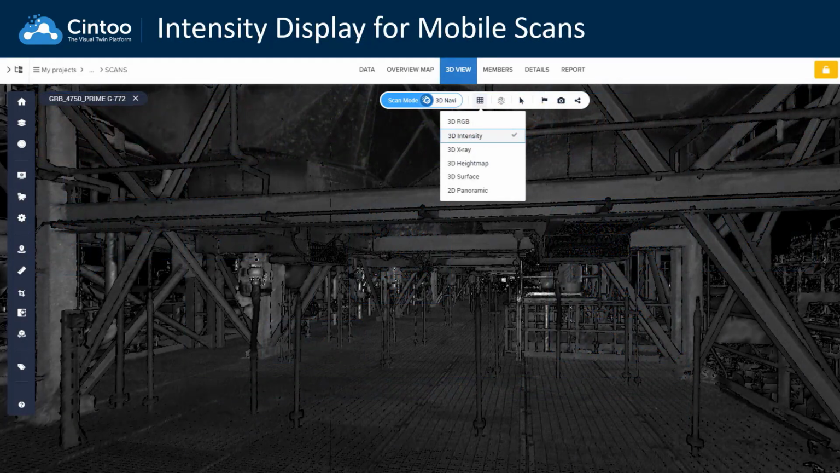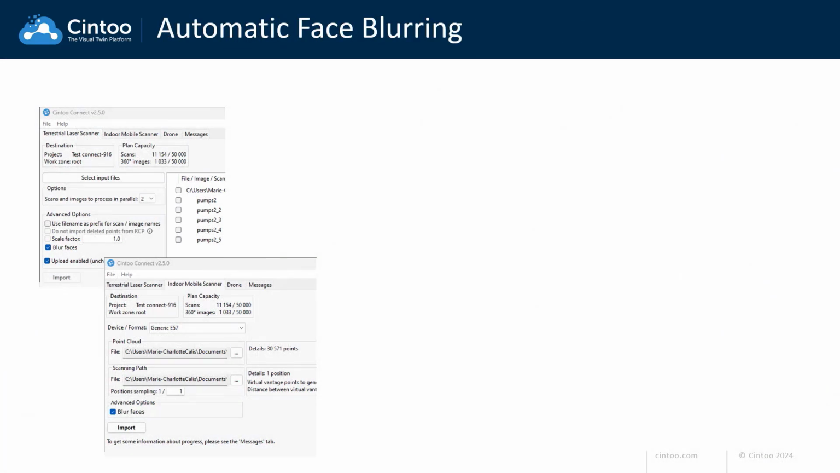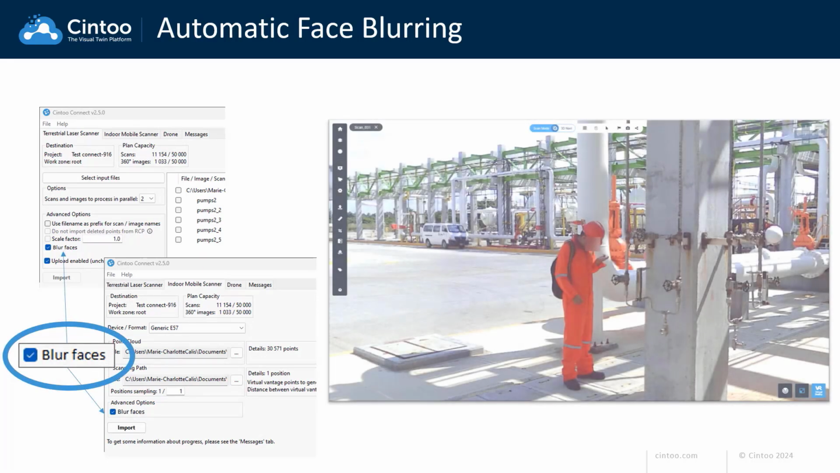Continuing on the topic of mobile scans, we've introduced support for the display of intensity information in mobile scan data, in addition to the color, 3D surface, and other Cintoo 3D display modes. With the regulatory need to provide privacy for individuals, Cintoo now provides always-on automatic face blurring for anyone captured in terrestrial and mobile scan data.